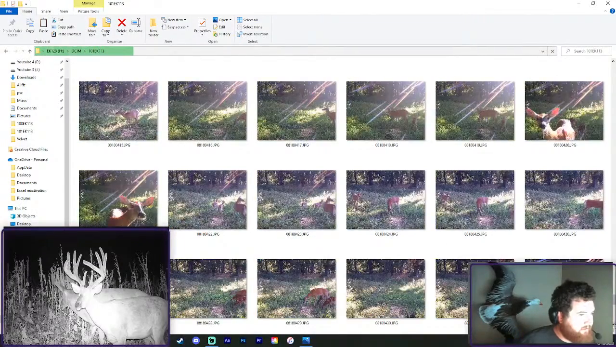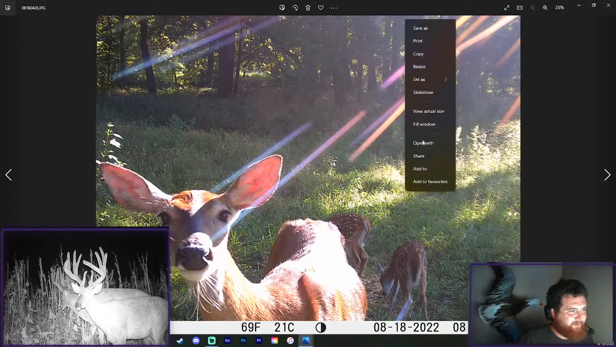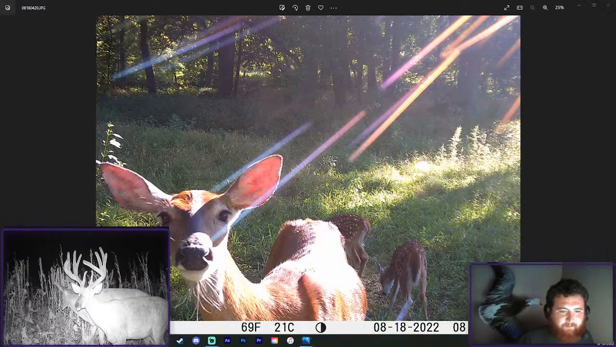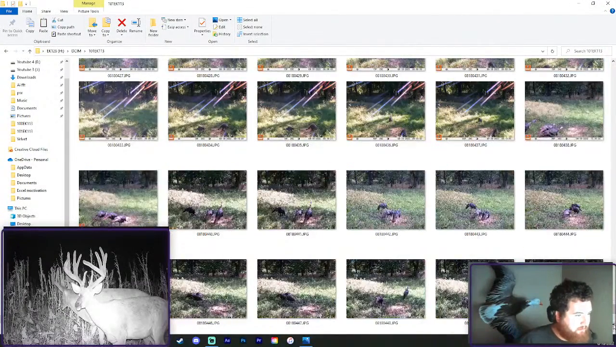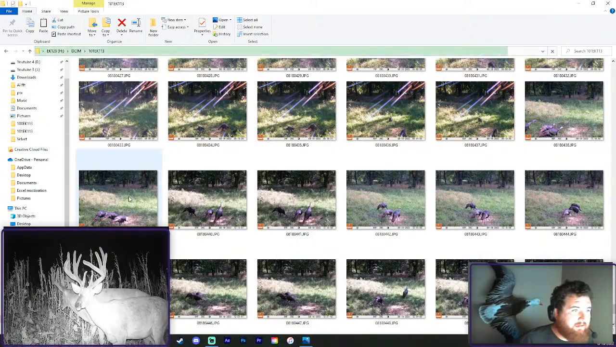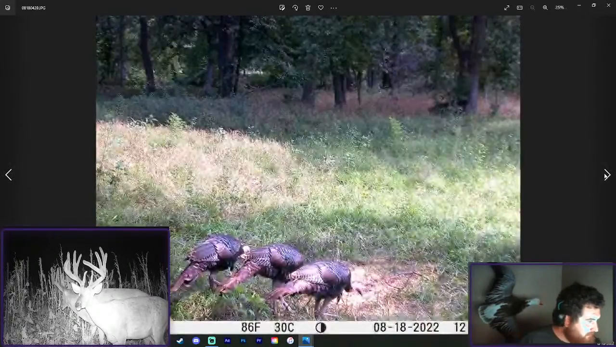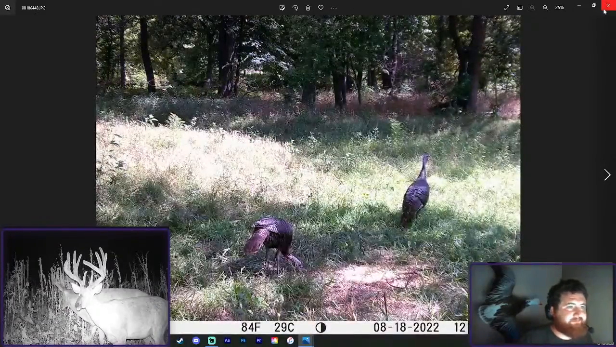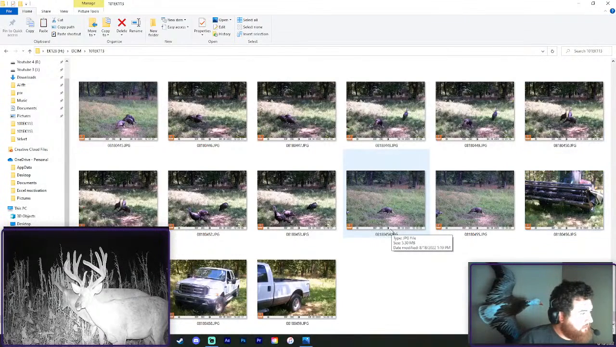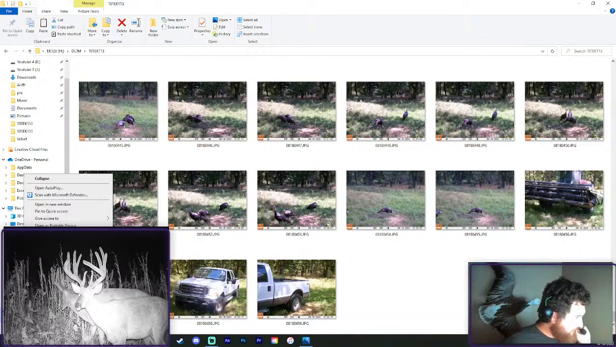Love those daylight pictures. It's like, aw. That's a cute picture. It's a good mom right there. Twins. That's what we like to see. Hey, find some turkeys. Haven't seen too many of them yet. These all toms? Yeah, last year's Jakes probably. Cool. And there we are. Oh, a guy coming in cut. Hey, cool. That was super exciting.